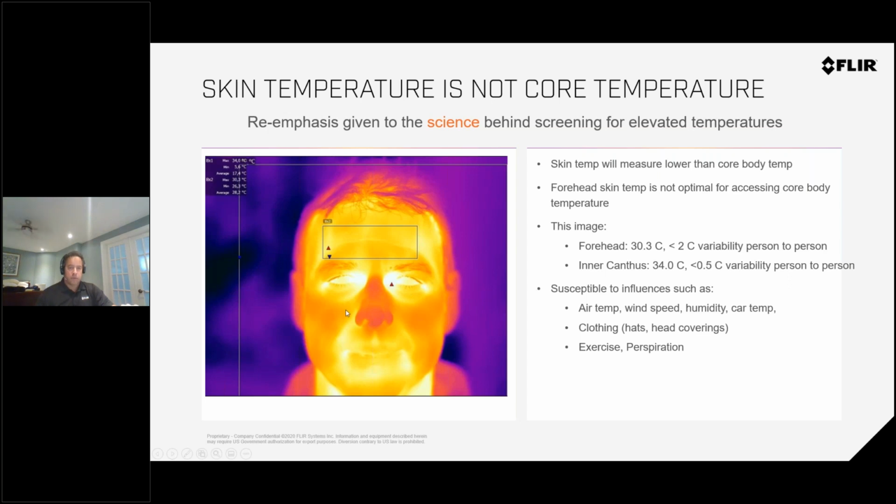The advantage of a thermal camera versus your regular laser guns that you might have seen, or any temperature guns, is you can measure temperature at safe distances. You don't have to be close to the person. It can be 2 meters, 3 meters, and so on, depending on the lens and resolution that you choose. Major advantage. And measuring in the inner canthus, to be able to do that accurately, you need a good resolution camera and lens combination to be able to see that closely.